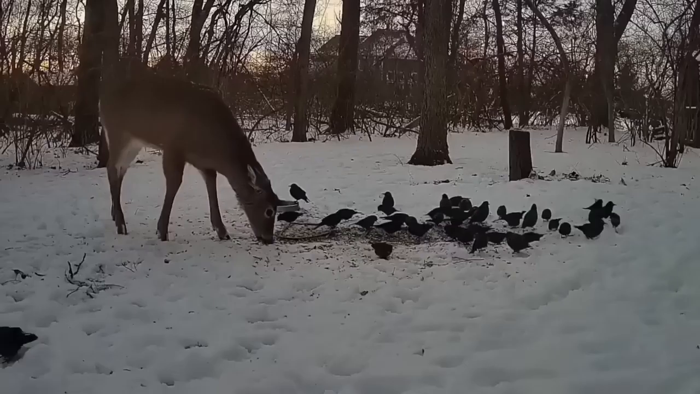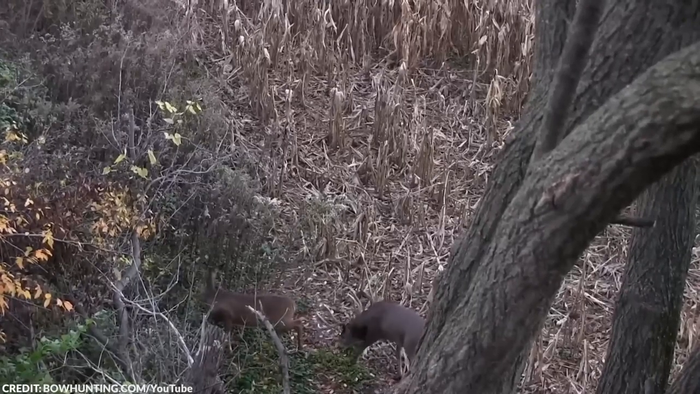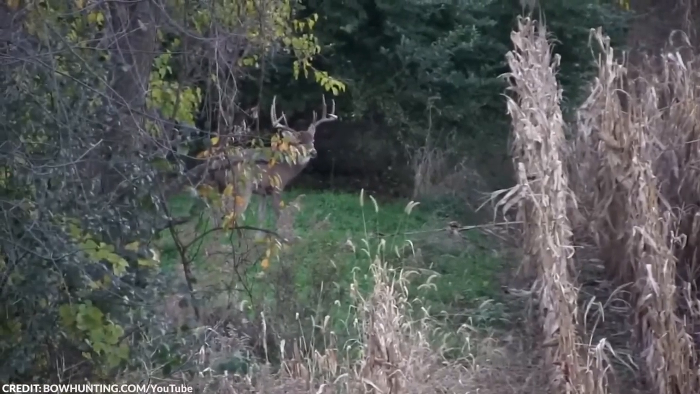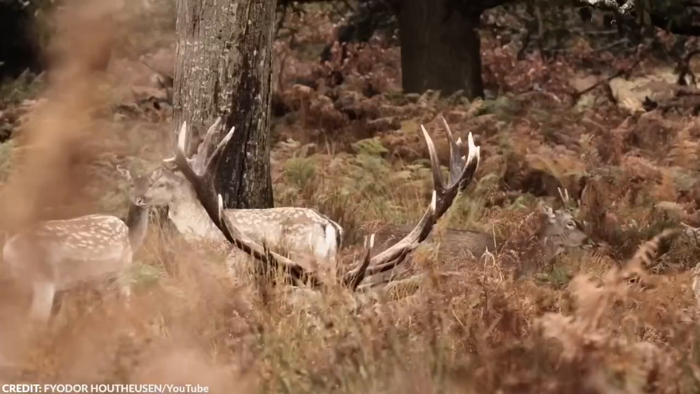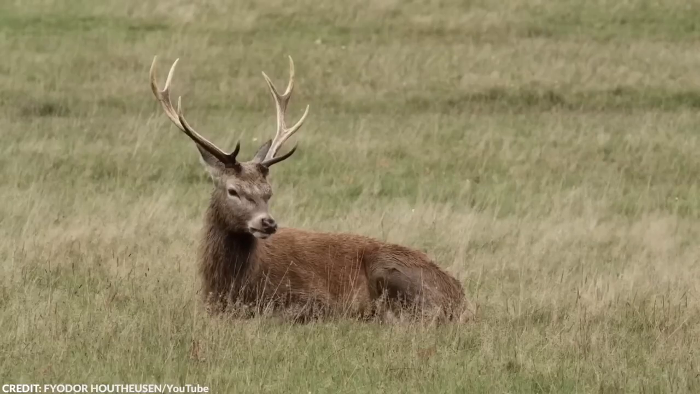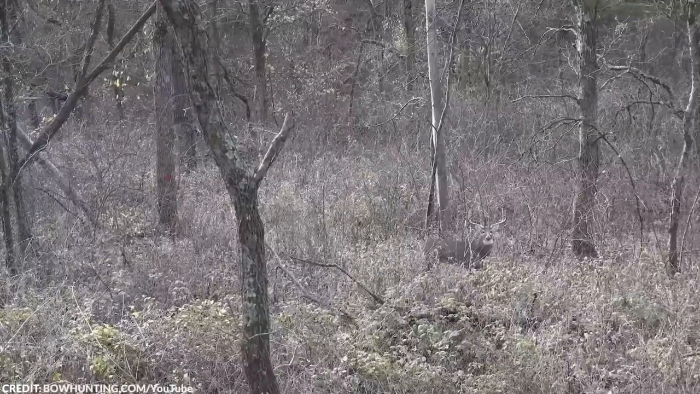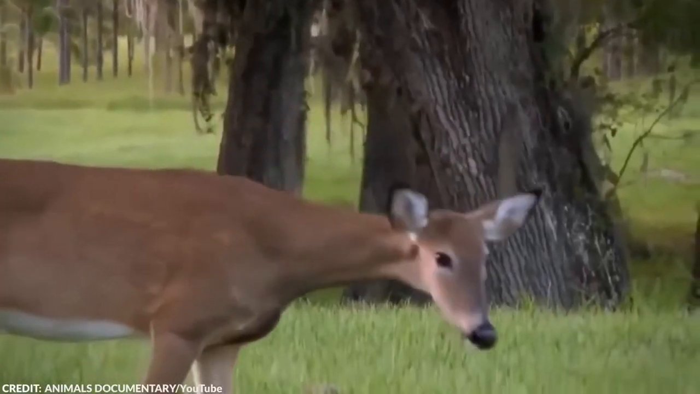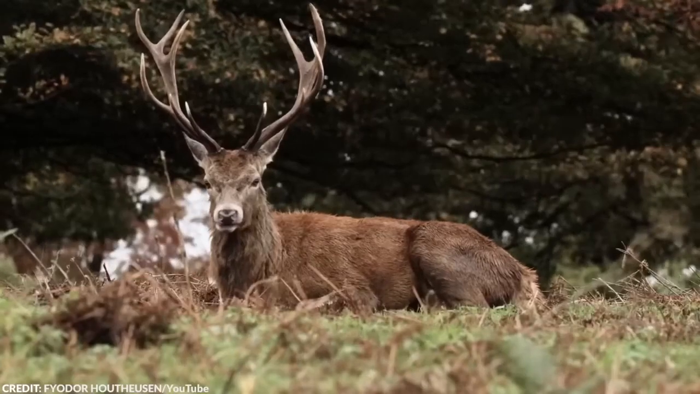Number 6. Deer and birds feed together. Deer are known as gentle and timid creatures. They often tread lightly, moving as quietly as possible in order not to attract attention to themselves. As we know, deer are prey to a lot of animals, so remaining inconspicuous is very important, or else it could be very dangerous for them. With all the risks that exist in the wild, it's not surprising that deer have learned to be flighty at the slightest sign of danger.